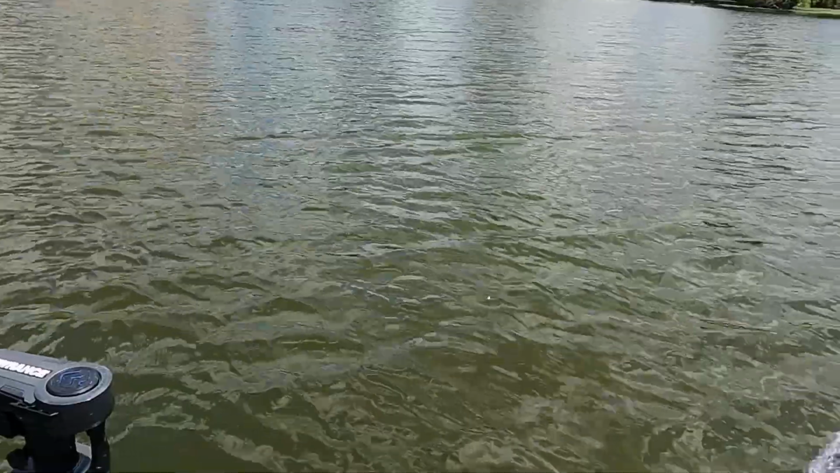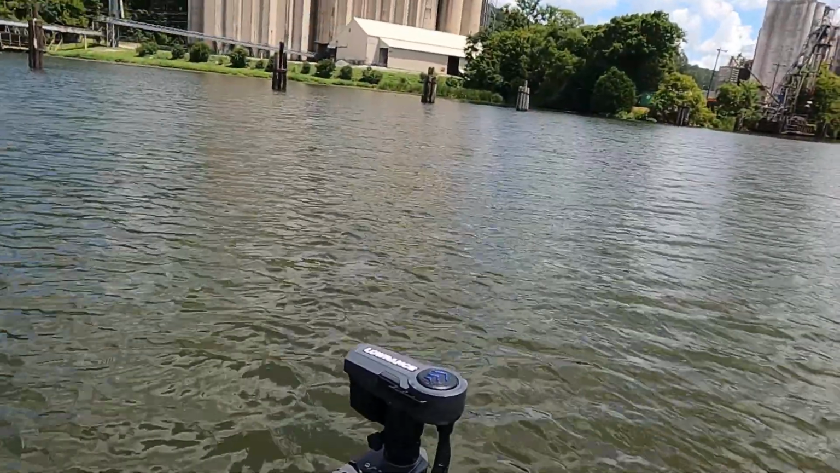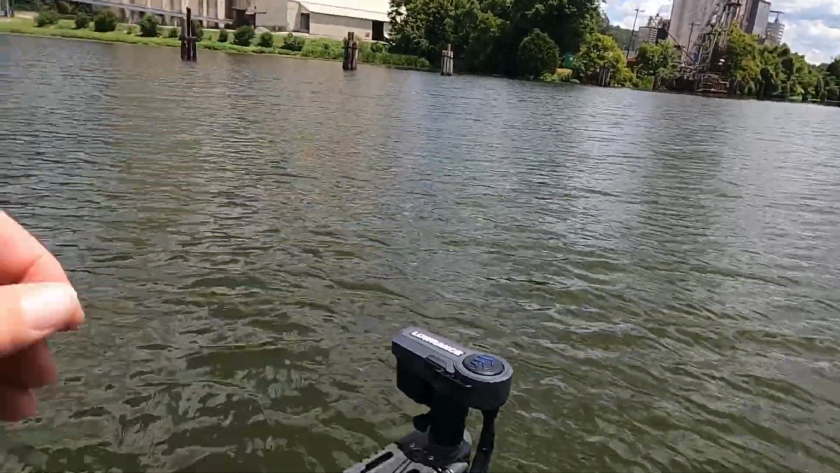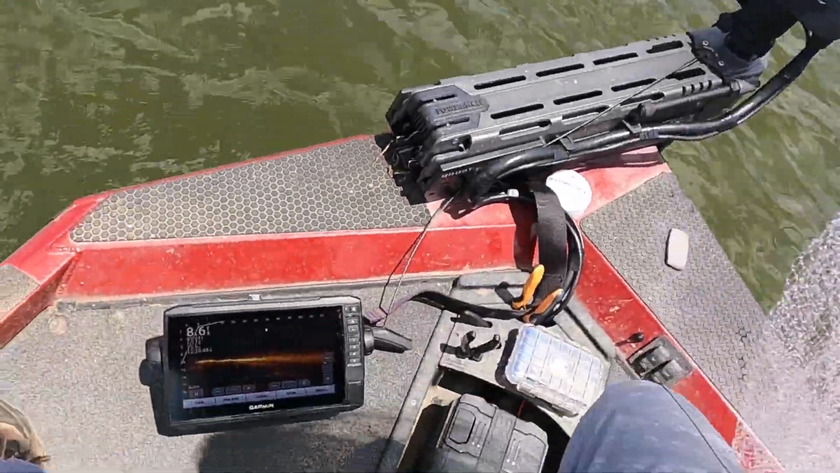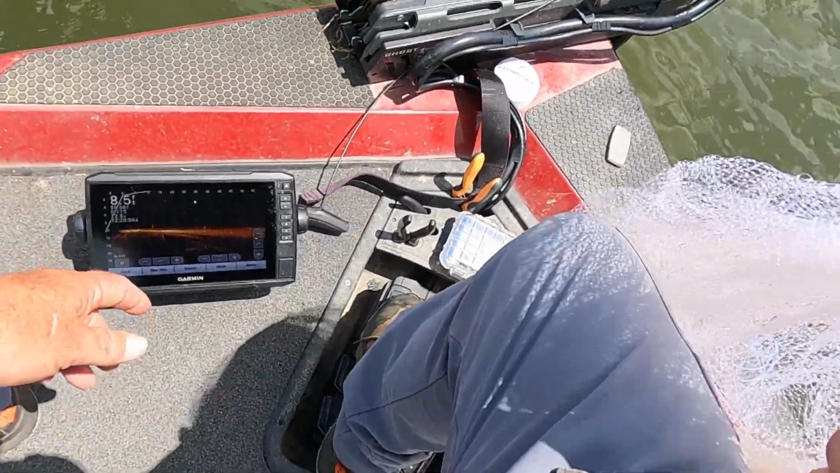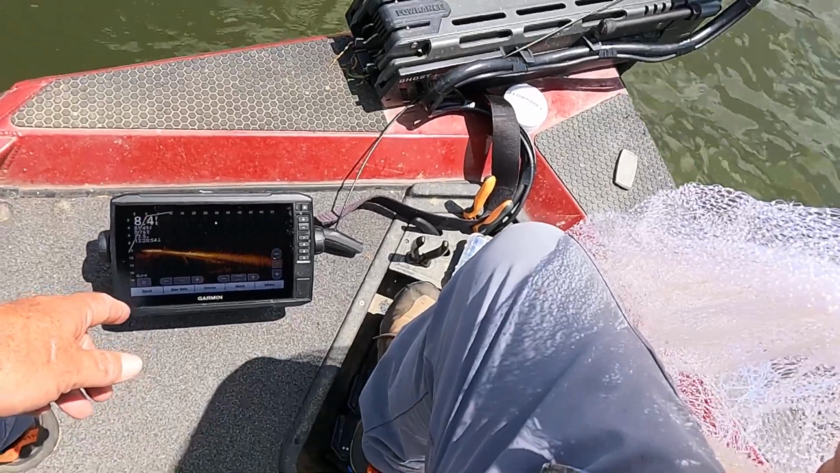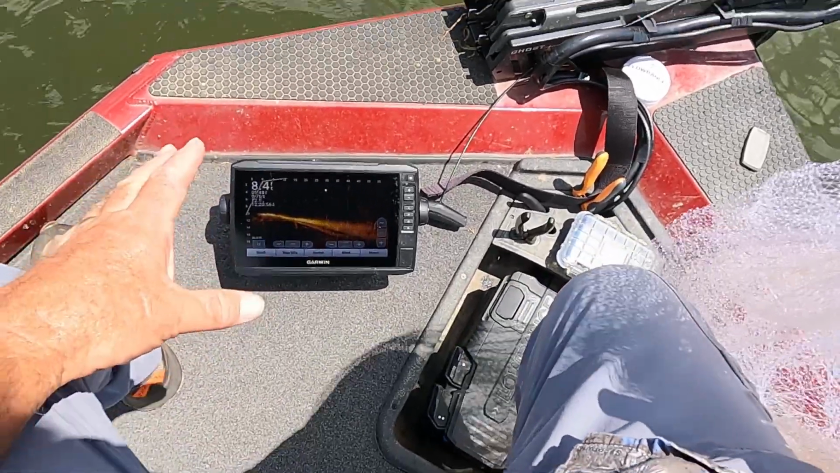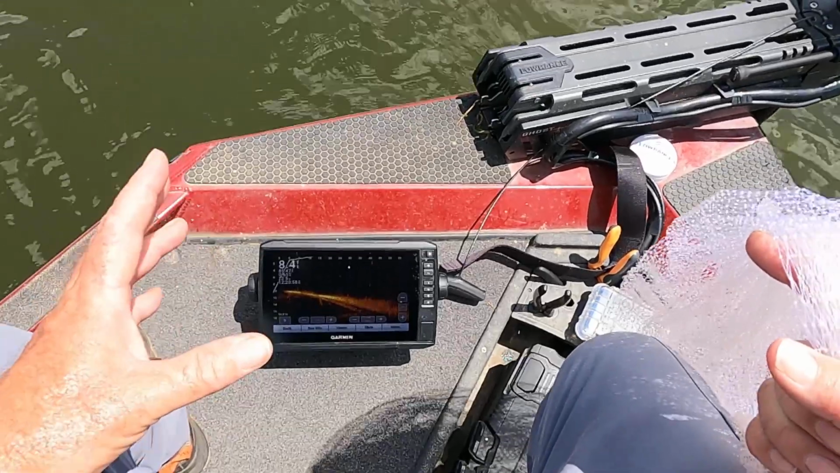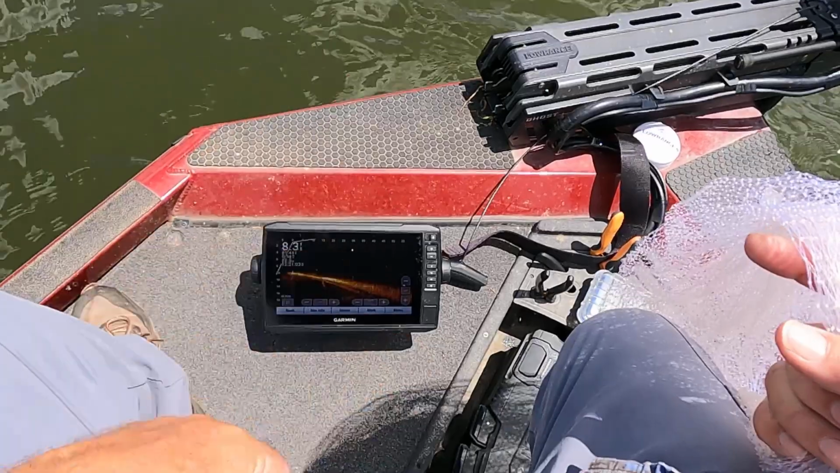Hopefully we can catch some bait. Problem right now, catching bait, is you see a lot of bait. See, like right here, see this live scope? I call it a radar system. But anyway, it'll scan around and show you bait. But the problem is, a lot of the bait right now at this particular time of the year is little bitty bait. And I don't want no little bitty bait. I want some big bait.